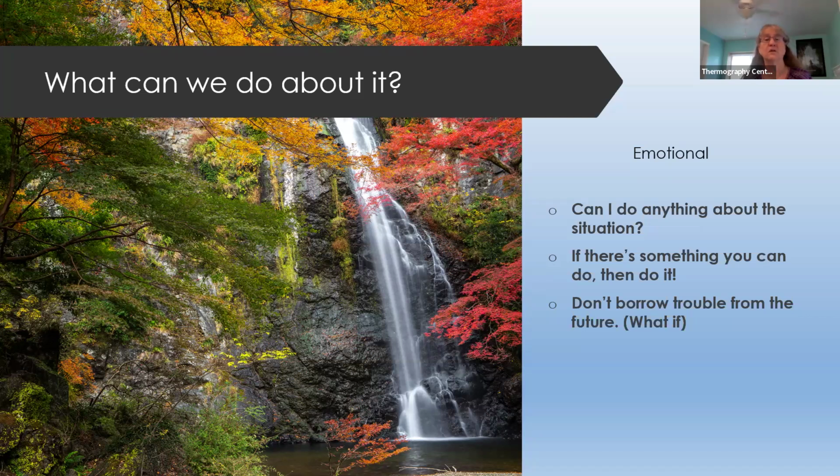And number 3 is don't borrow from the future. Don't play the what if game, as I call it. The Bible has a verse that says, don't borrow trouble from tomorrow. Today has enough of its own. So we want to remember that. Today, we can't do a whole lot about what happens tomorrow unless we're making a decision that's going to affect it.